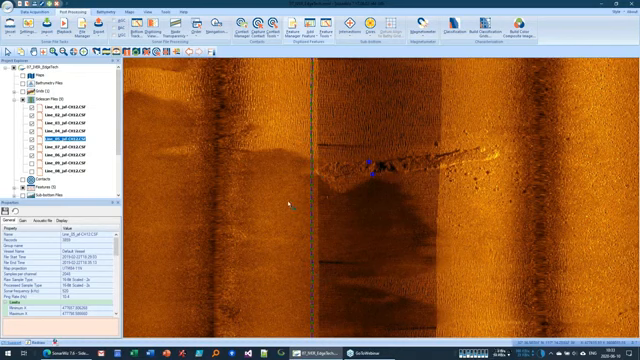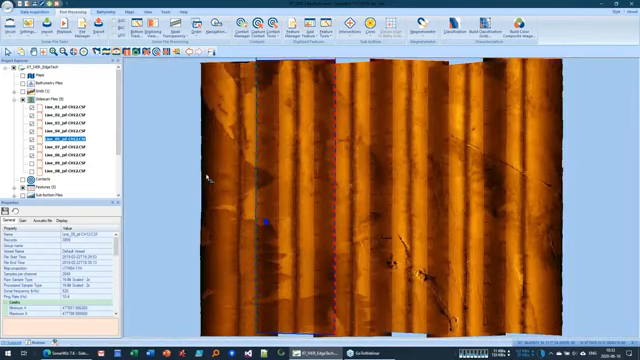So that's really important. Before you do any mosaicing, you need to make sure your bottom track looks good, and you need to make sure your navigation is good. So when we zoom out, we don't have blurry offsets that are due just to the fact that our track lines aren't aligned.